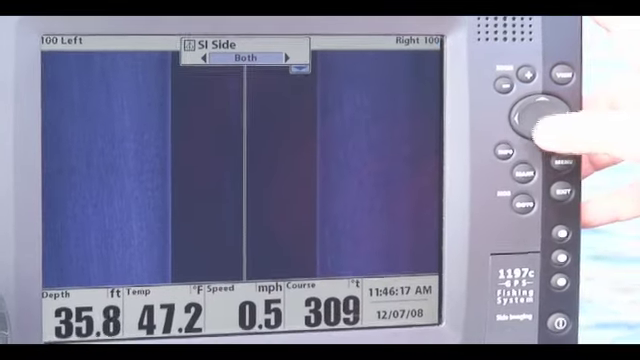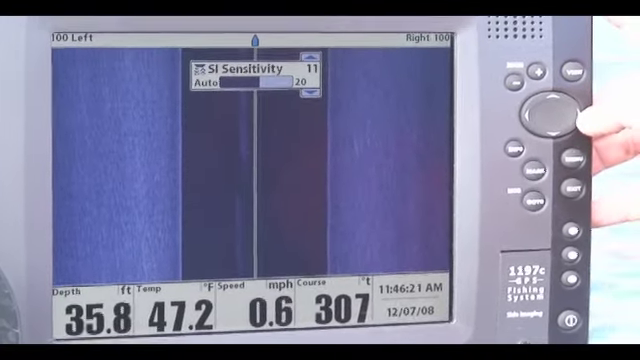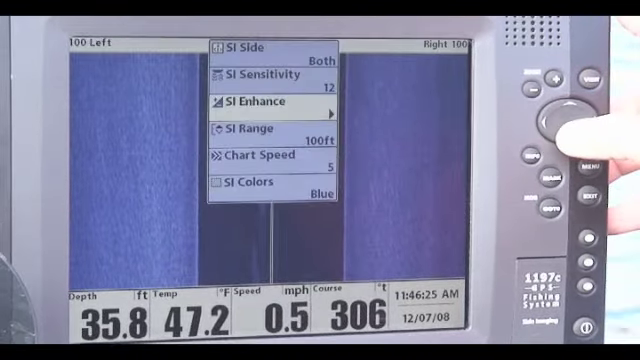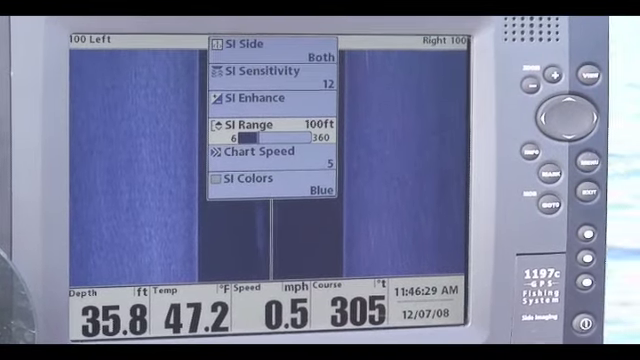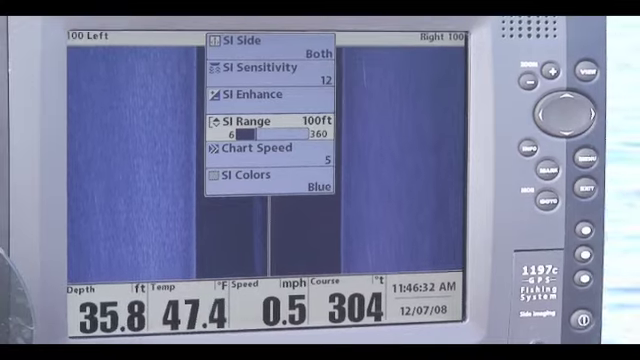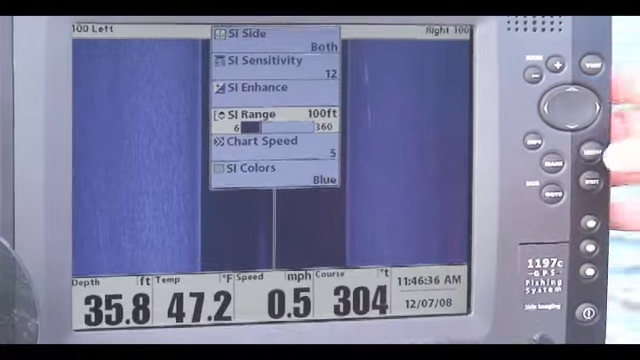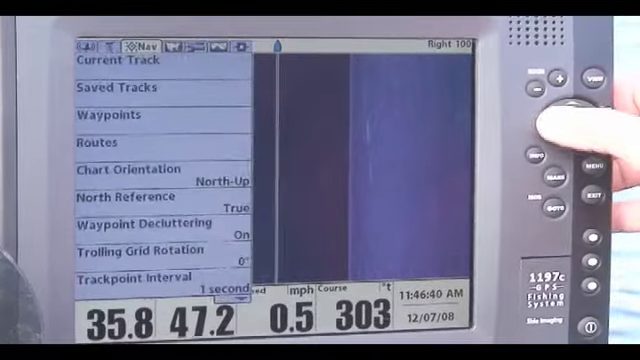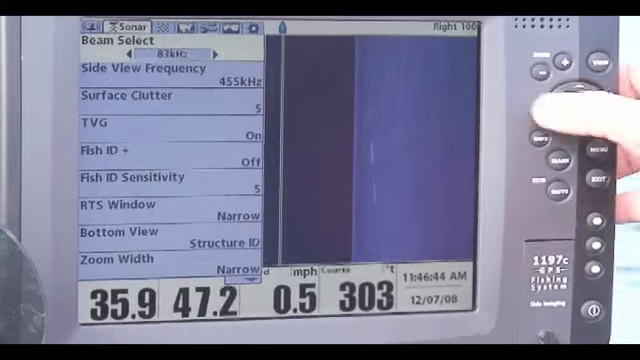I usually run the unit both sides. Come down, bring that sensitivity up. The deeper you get, obviously, the higher you're going to have to turn the sensitivity up. Come down, check your range. When you bring it out of the box and install it on your boat, it's going to come up to 150 feet. You want to bring that range down to 100, and then hit your menu button for the 2nd time. Come over to the sonar beam select and make sure that this is on